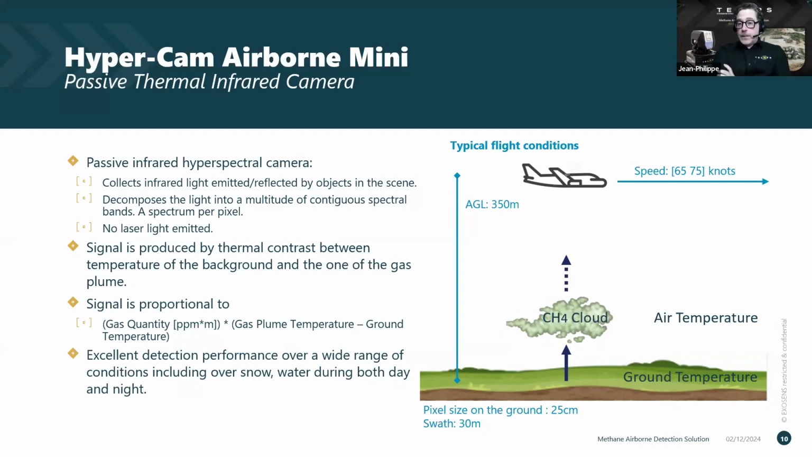Being a passive infrared sensor, what it actually measures is the temperature difference, if you like, of the methane gas cloud as opposed to whatever object lies behind it. So in this case, for our detection performance, there needs to be what we call a thermal contrast between the methane gas cloud and the background, which consists of the ground itself. So if we have this thermal contrast, then we can measure methane very accurately. And on the slide here, I've noted our typical